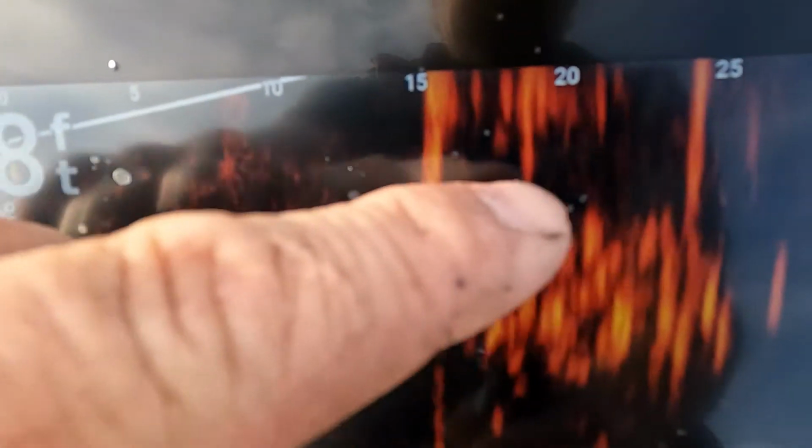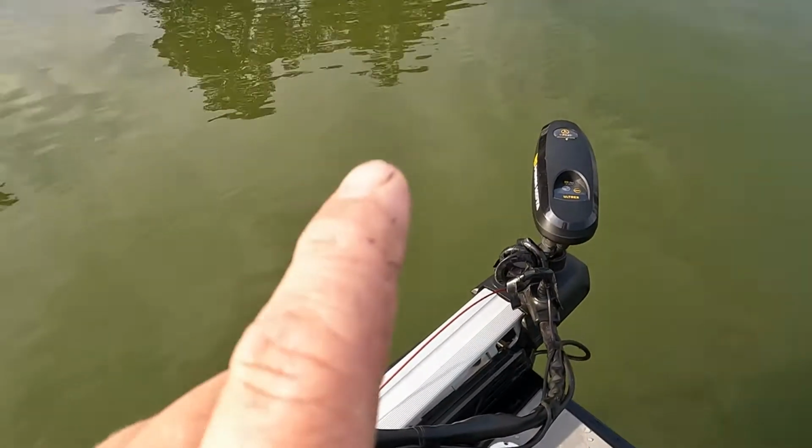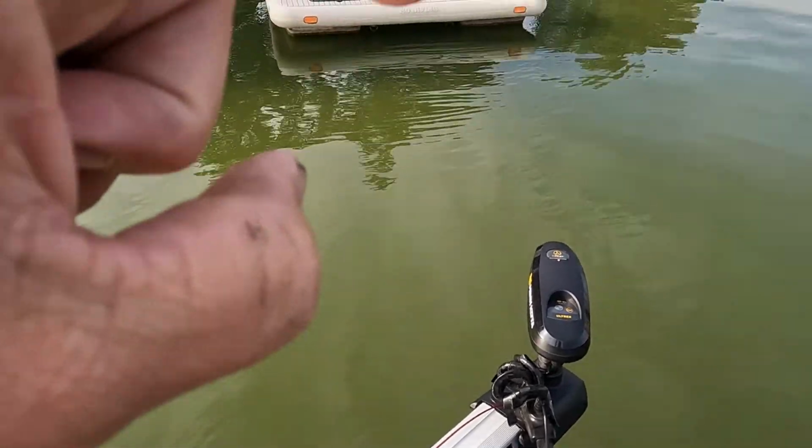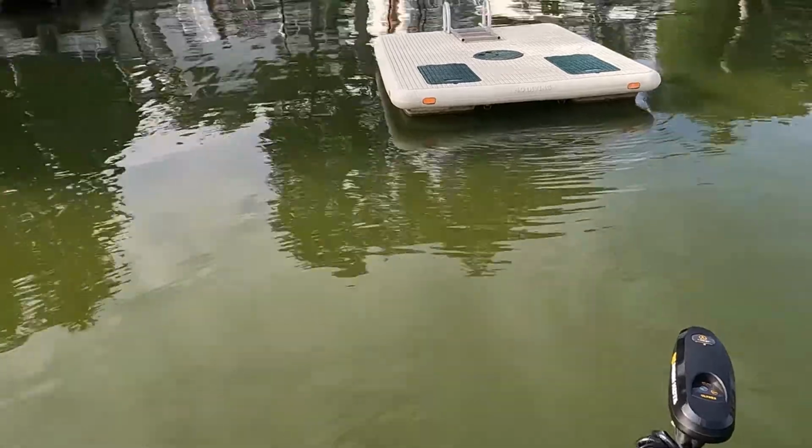So this is in front of the boat to the back of the raft. That makes sense. You read it from left to right, but it looks from the front to the back.